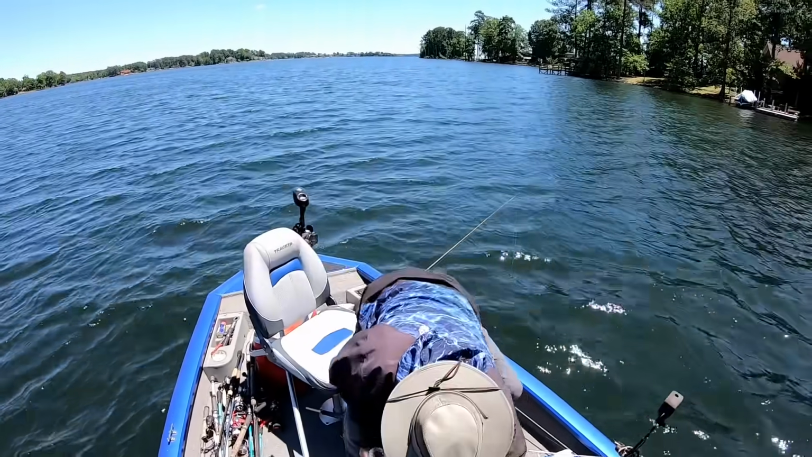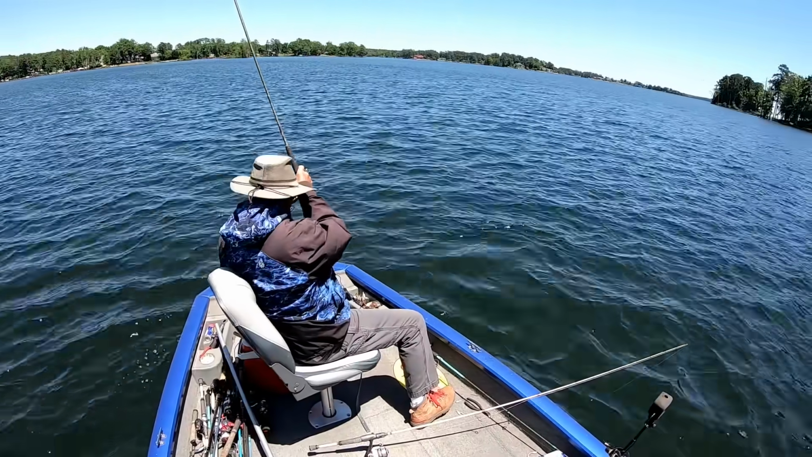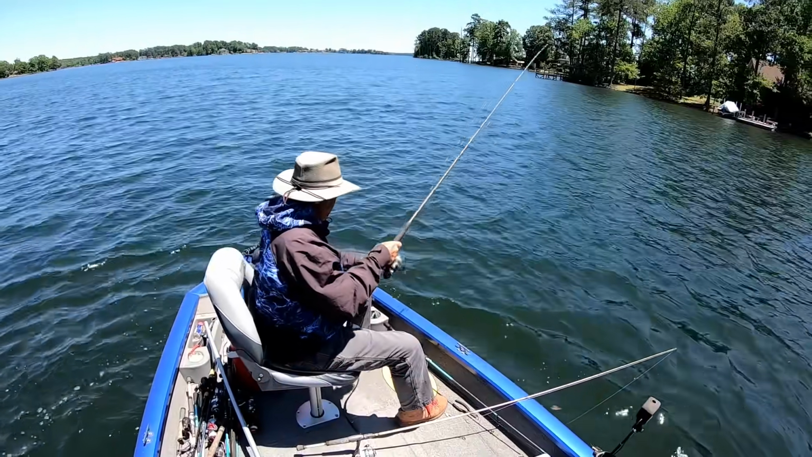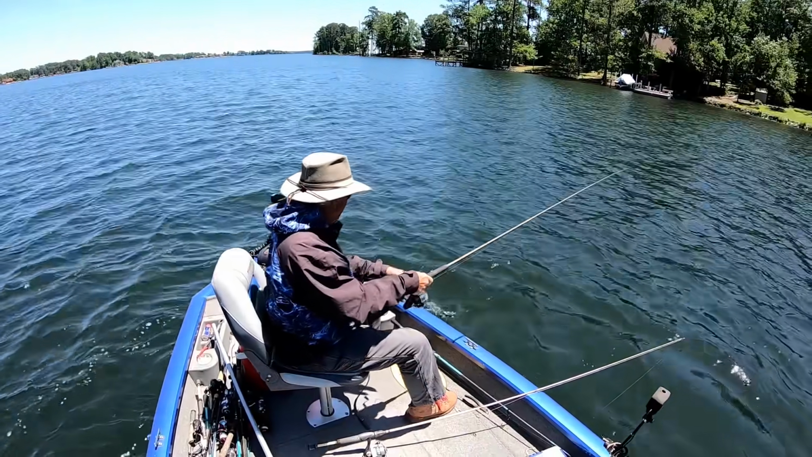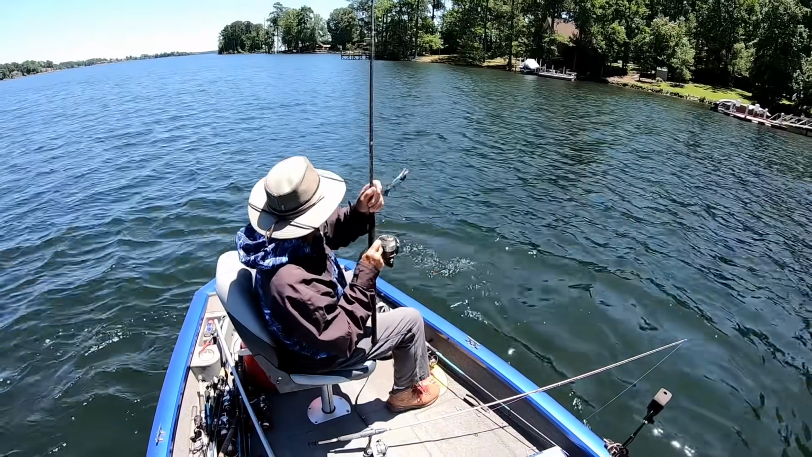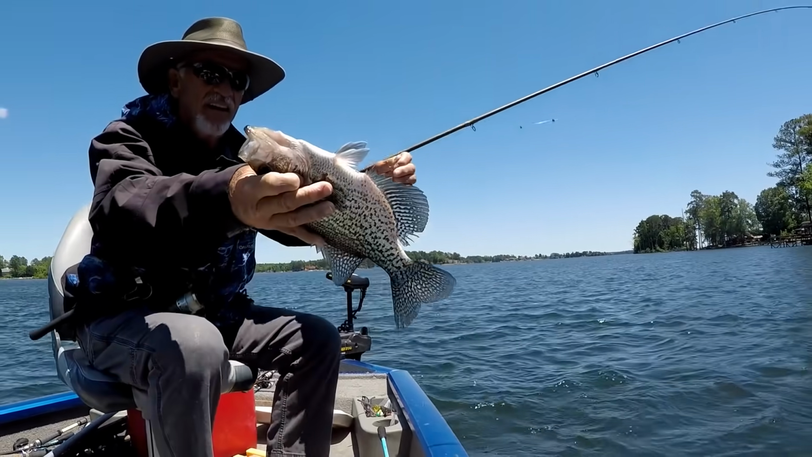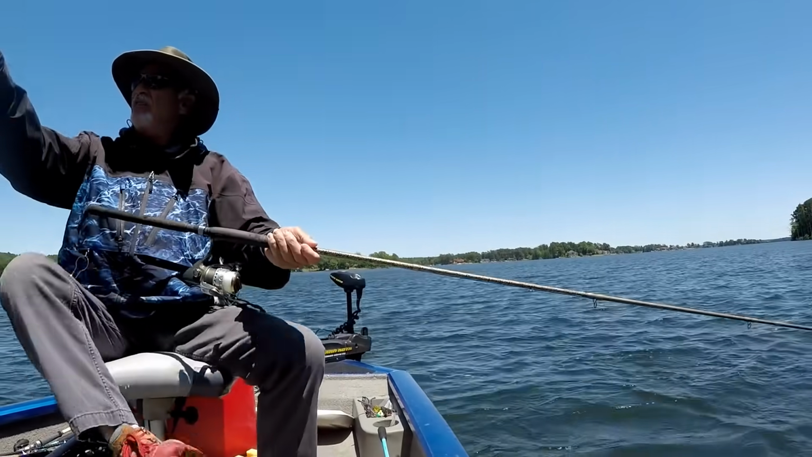Hey, dang. Let's get him in the boat. Trolling motor going crazy. Nice one too. Look at that. See that? What I'm talking about. Nice one.